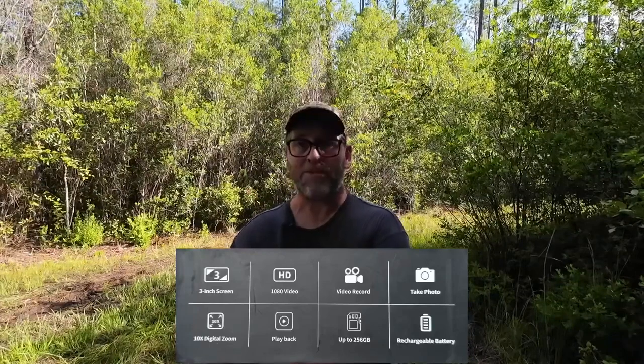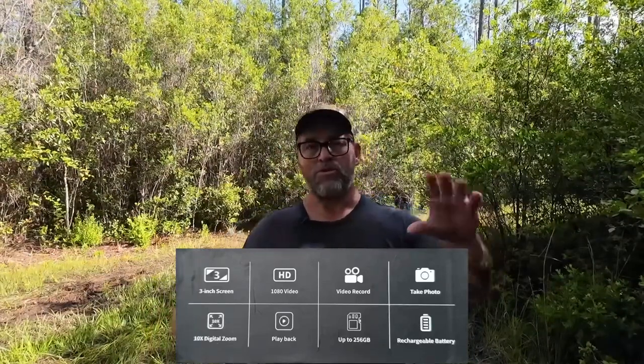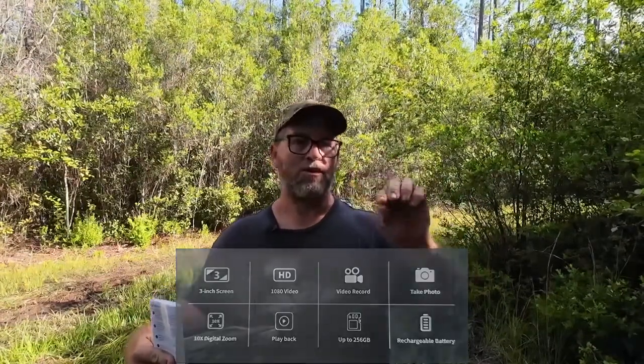When you're filming with it or taking a picture, when you zoom in, on the bottom of the display you will see the word detecting, and it'll be flashing. It'll flash 4 times. At the end of the 4th flash, it is focused. On one occasion, it did not focus for me.